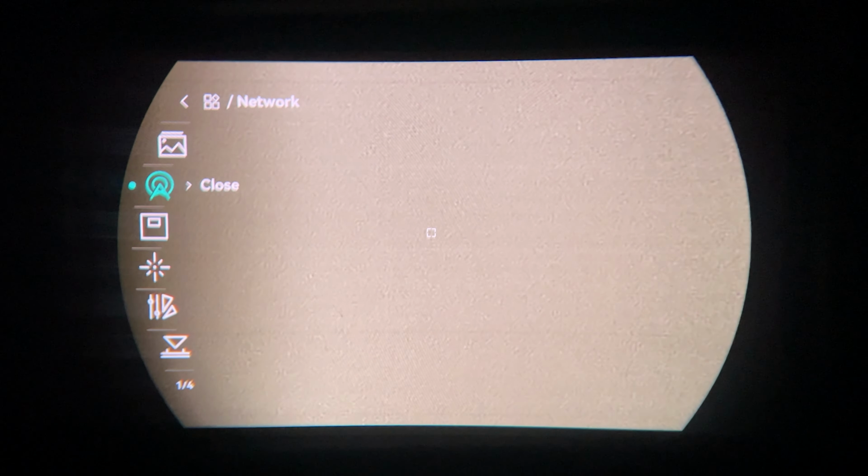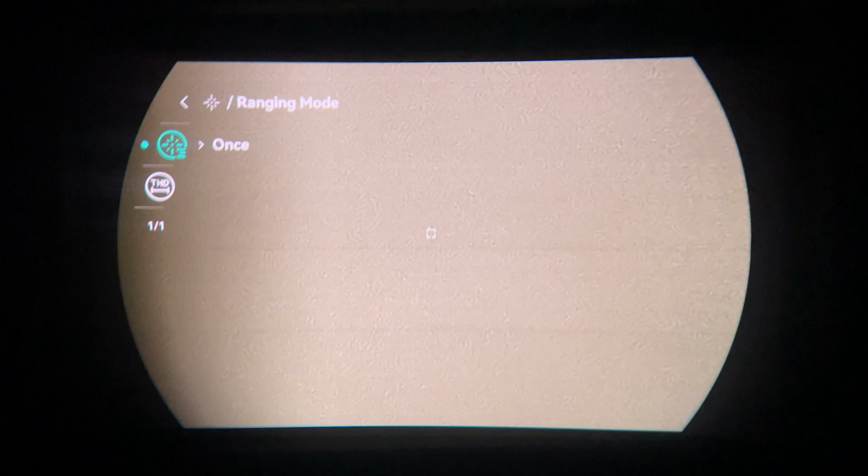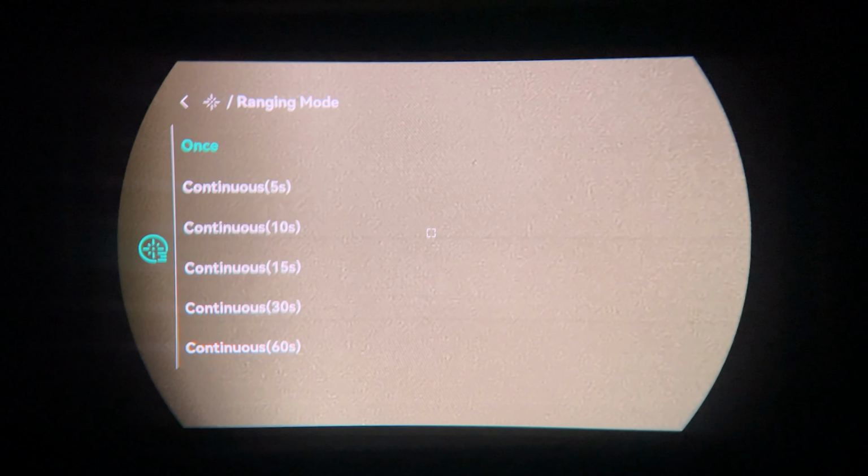We go into the advanced settings now. You've got your album, so you can look at what you have filmed. Down to your Wi-Fi, your network, so you can hook up your phone and connect in. Now you've got a picture-in-picture option, so you'll see, yeah, you can see there. You've got a box up the top which is zoomed in, which is a really good way to run it. Here, your laser rangefinder, you can set up your type.